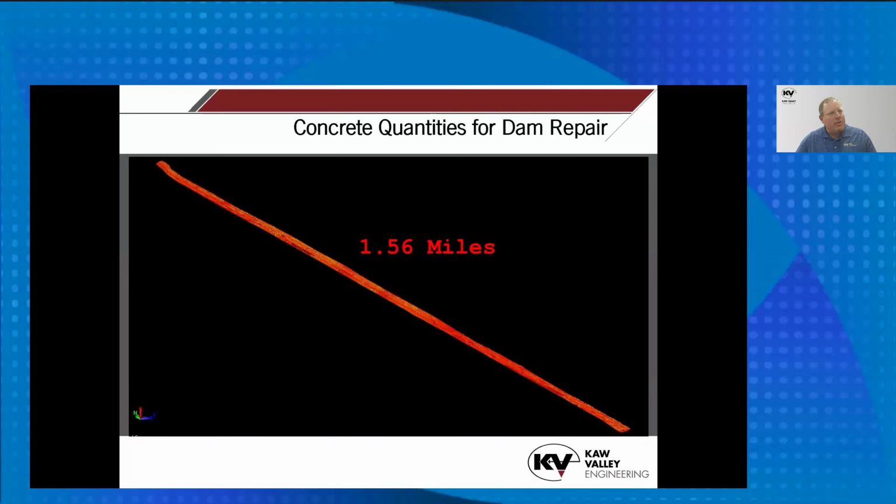The first job I want to talk about was a soil dam repair that we did where they had to tear out and patch some abnormal shaped, I don't know what the term is, but holes in the dam to repair it. And it was very important they had accurate concrete quantities because the contractor was only going to be paid based on these as-builts, not what their tickets told them.